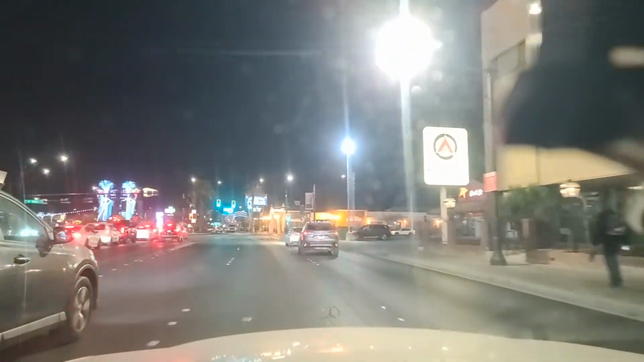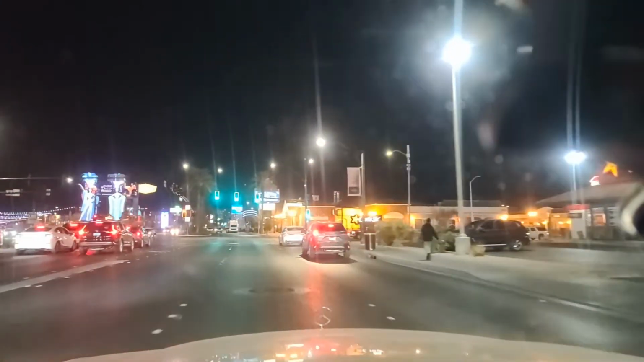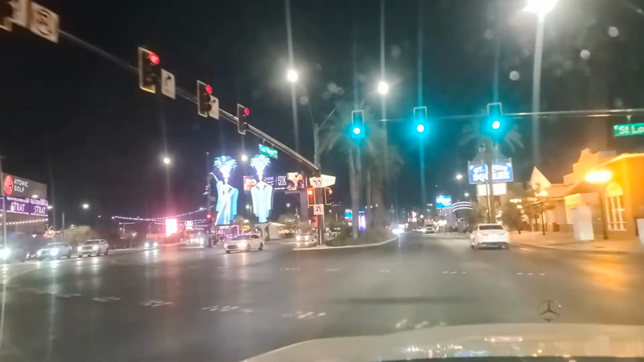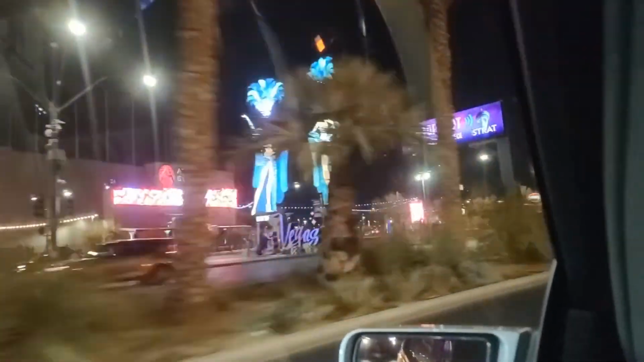Carl's Jr. there, that's a fast food burger joint. St. Louis Avenue, there are some showgirls there. It's interesting they put this all in the median like this, because then you have people jumping across the roadway here trying to get pictures in front of the showgirls, and they have dice.